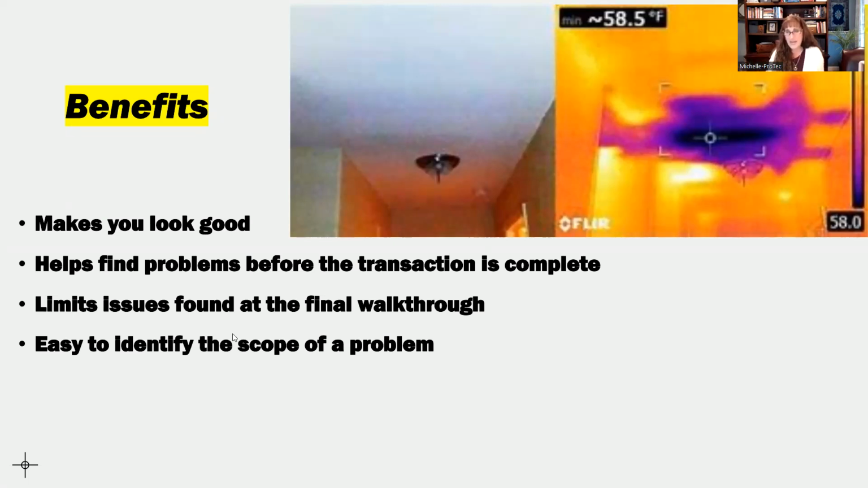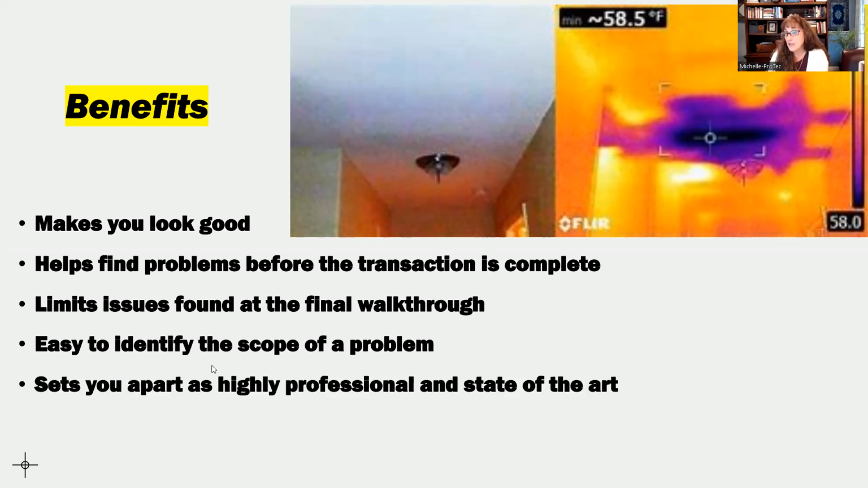And the infrared camera allows us to identify those problems that could potentially take a lot of issues. It sets you apart as highly professional and somebody recommending a company that uses state-of-the-art equipment. And it can make you a hero for your clients.